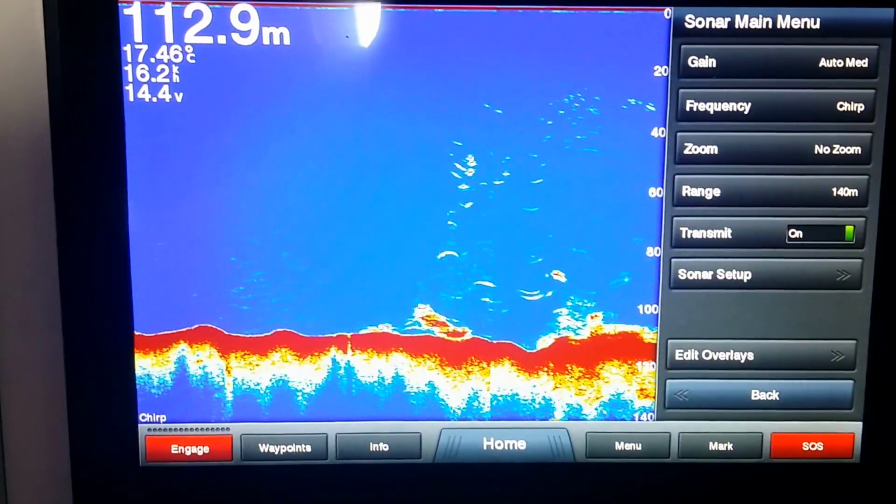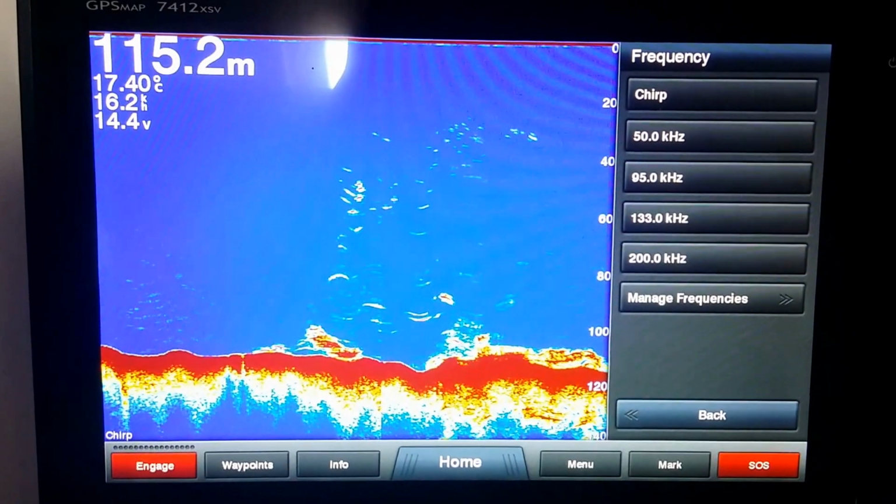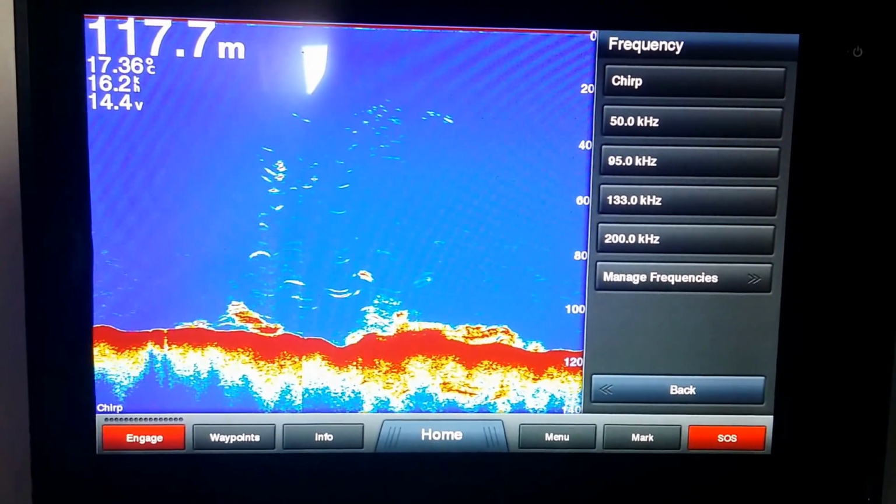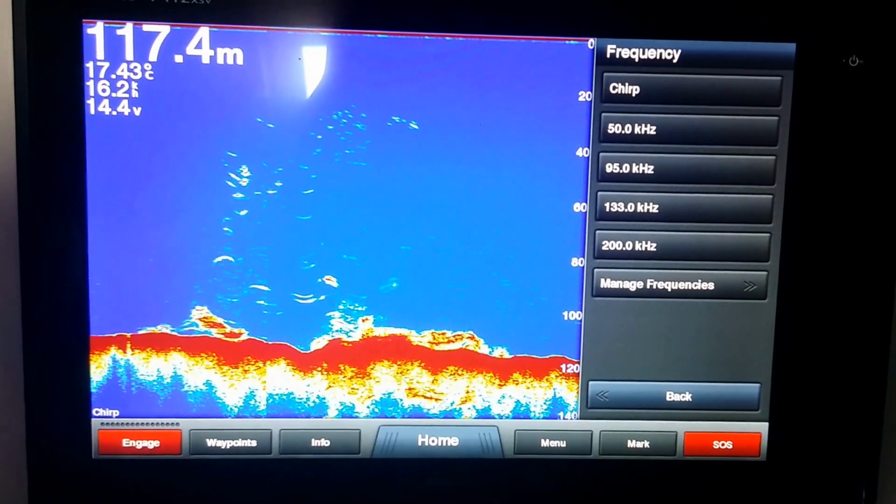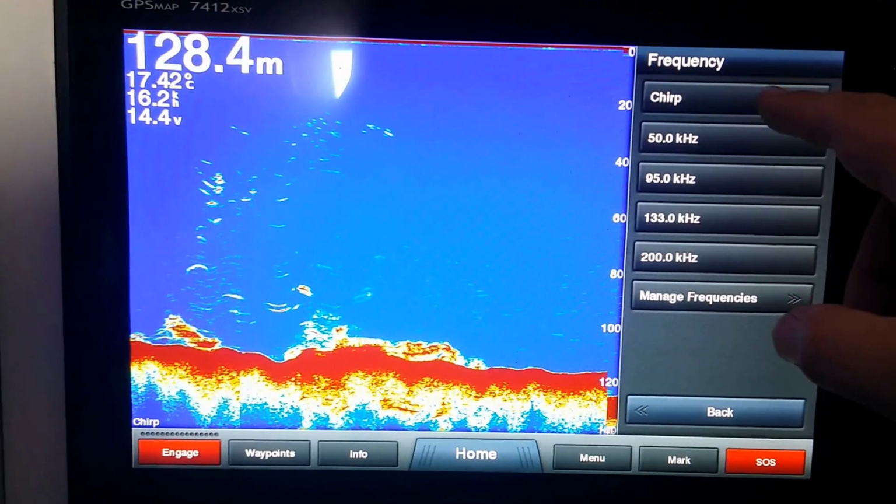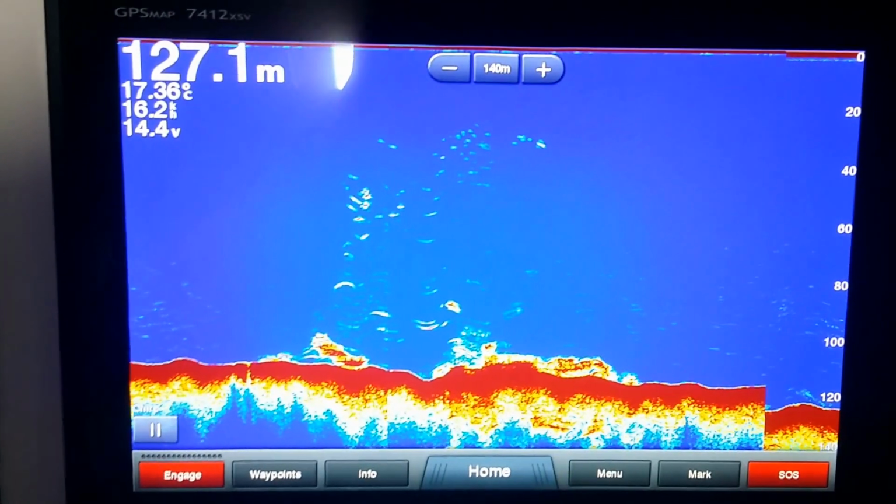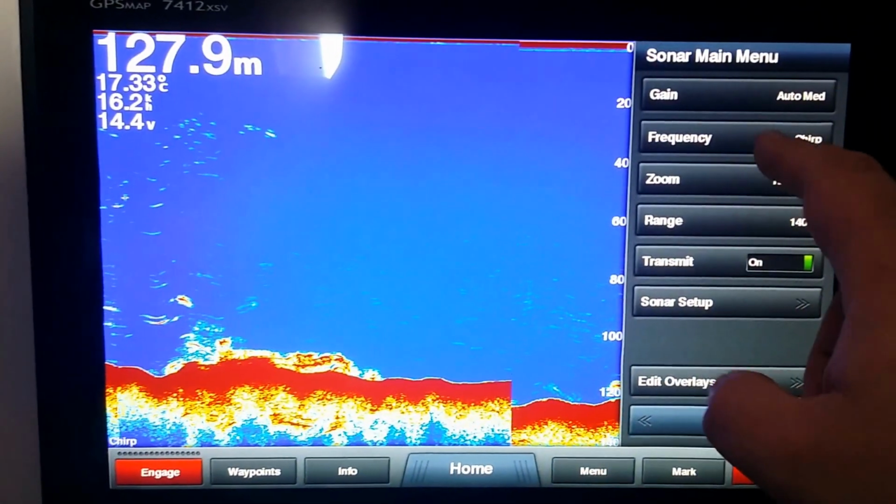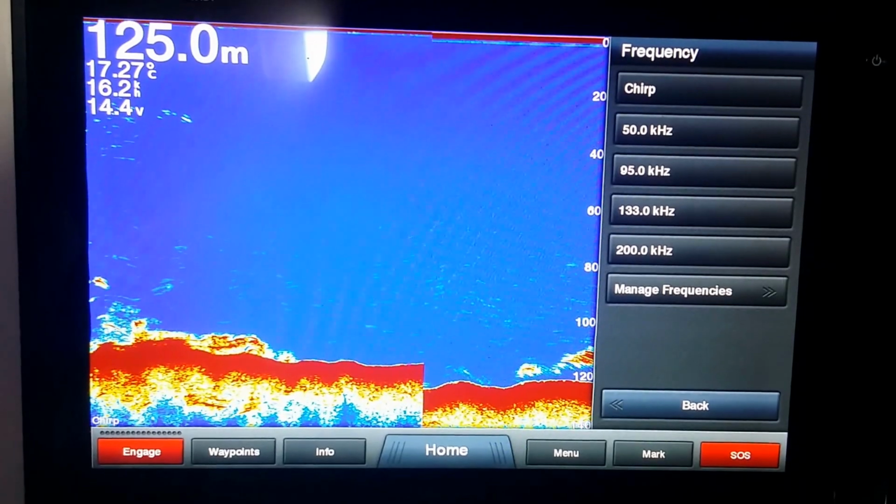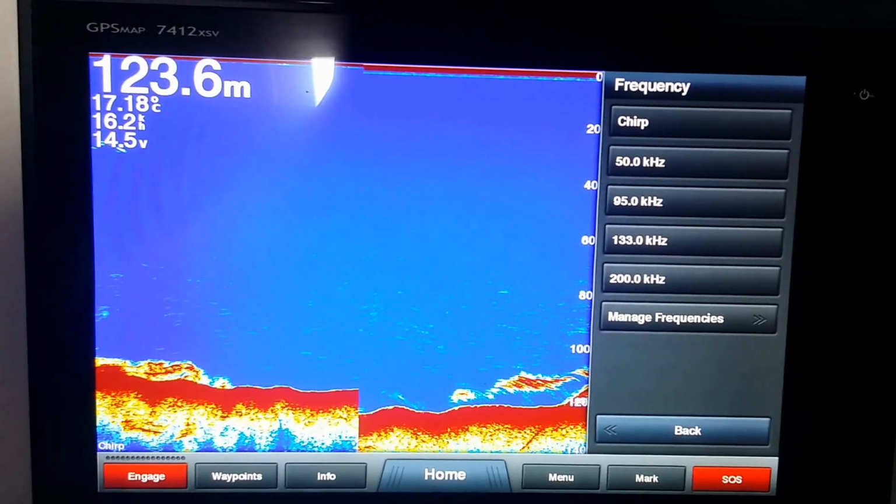Under that menu, we also have our frequency. Now if we're running a chirp transducer, it has what we call an XID wire. So that XID wire from the transducer tells the unit what transducer it is. But we want to make sure we've selected chirp to get the best possible results. Under frequency, however, if we have a standard transducer, we can select from 50 kHz, 200 kHz, or 77, depending on which transducer we have.